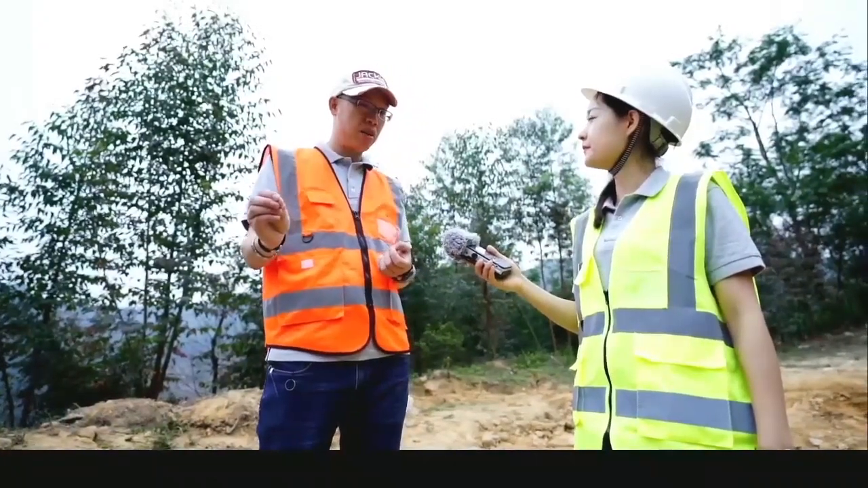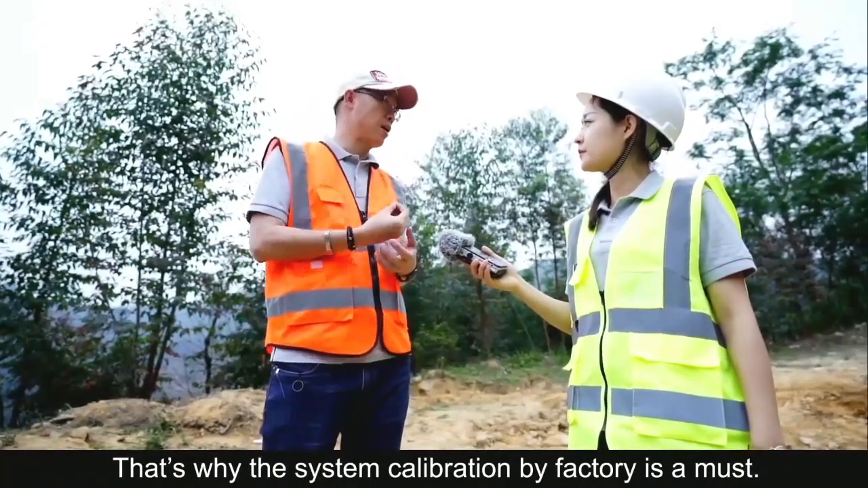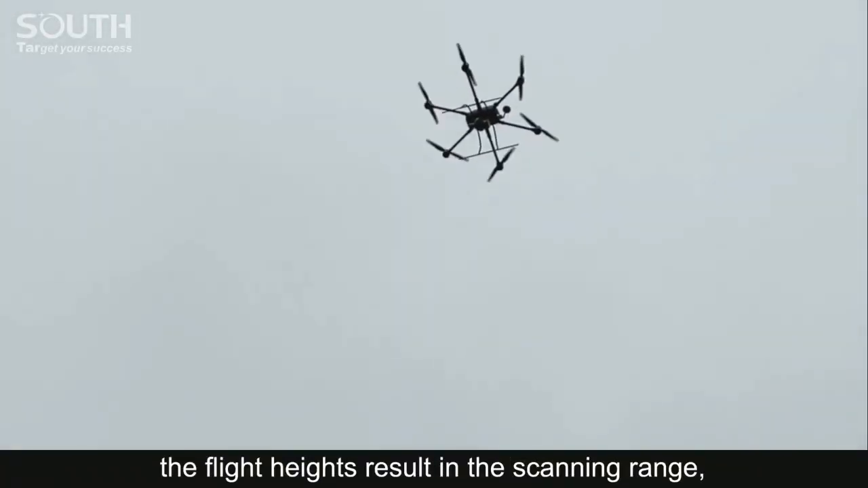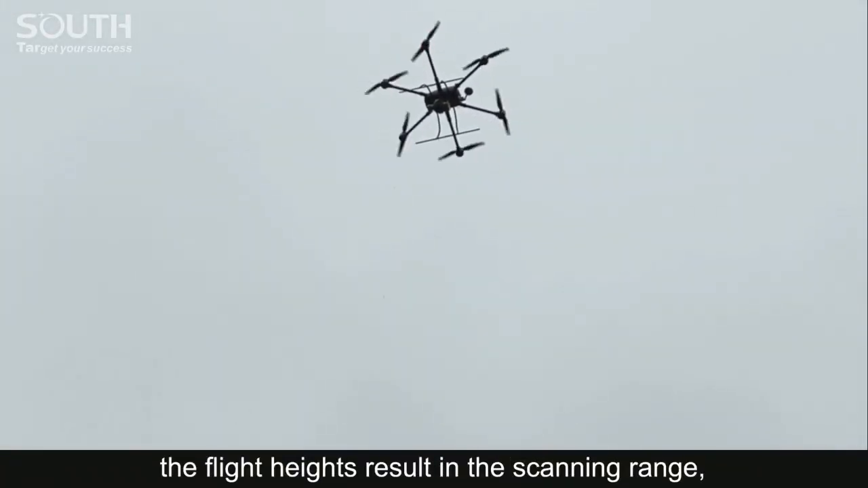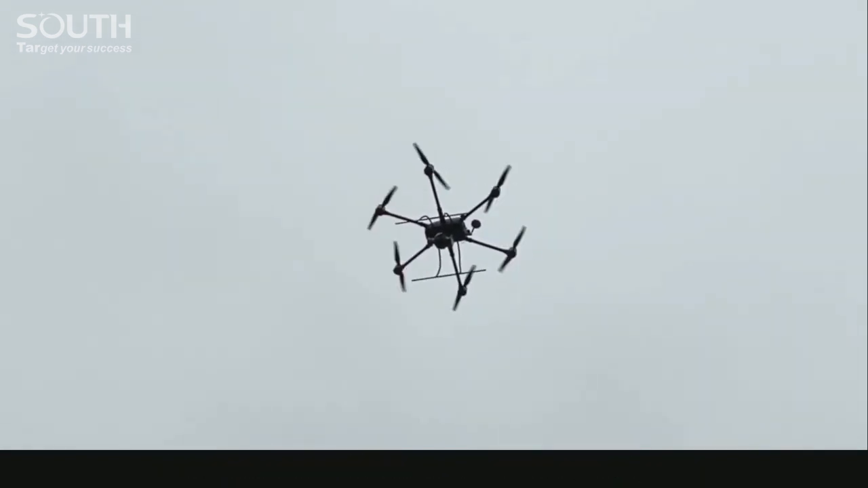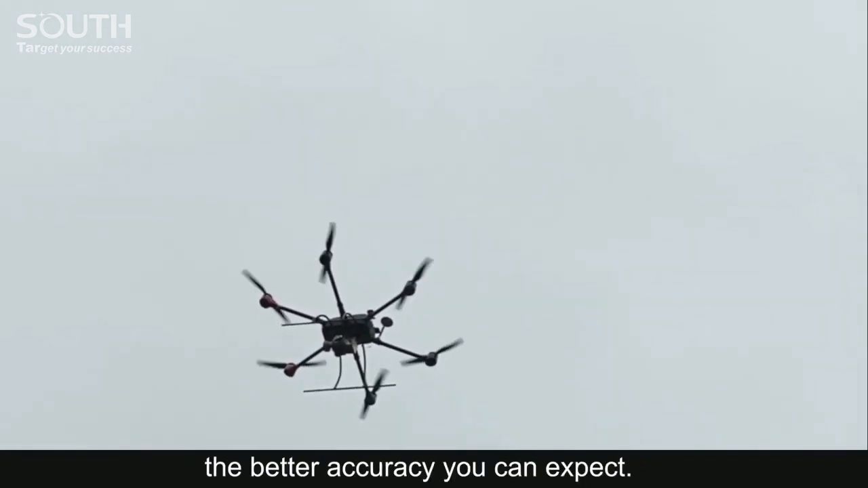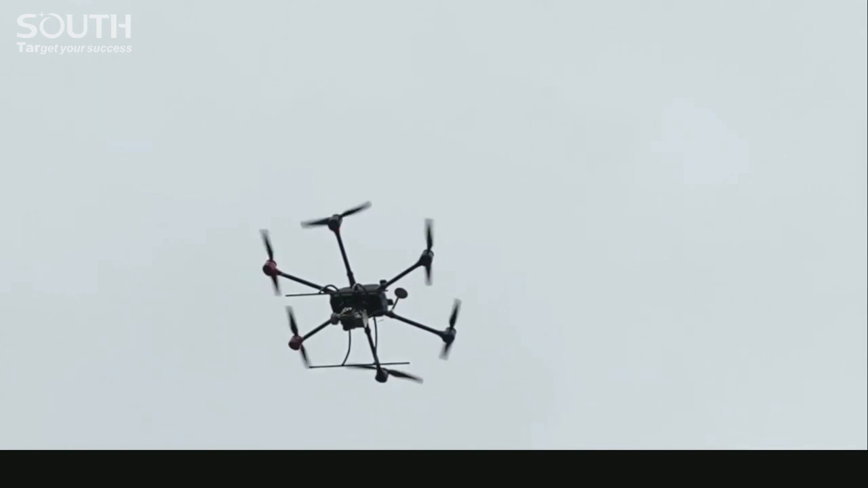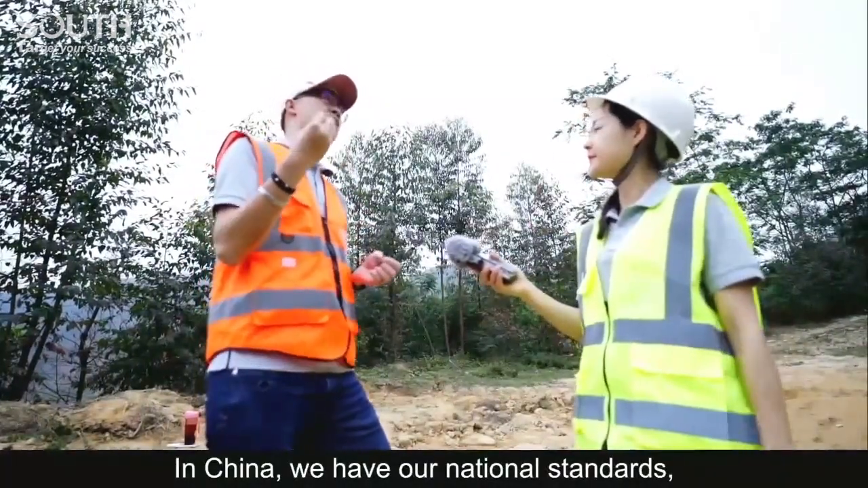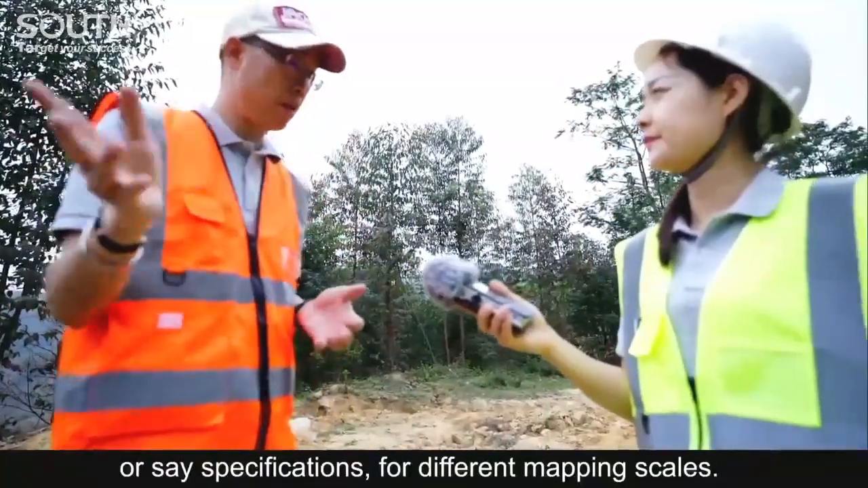Still, the flight altitude results in the scanning range, the scanning distance. The lower you fly, the shorter the distance it scans, and then the better accuracy we can expect. In China, we have our national standards or specifications for different mapping scales. For 1 to 500, there should be at least 16 points per square meter.